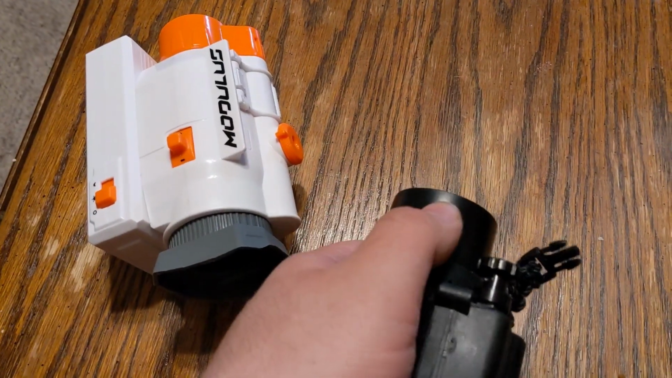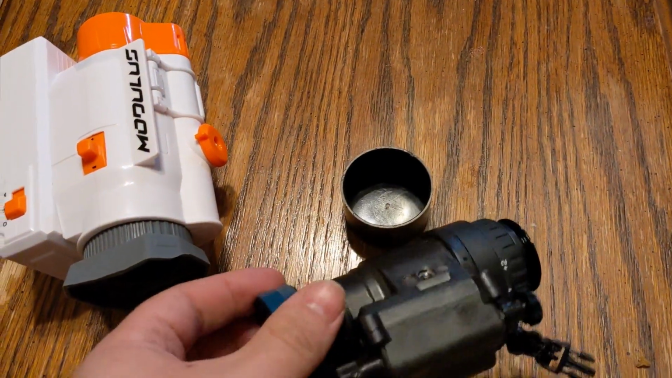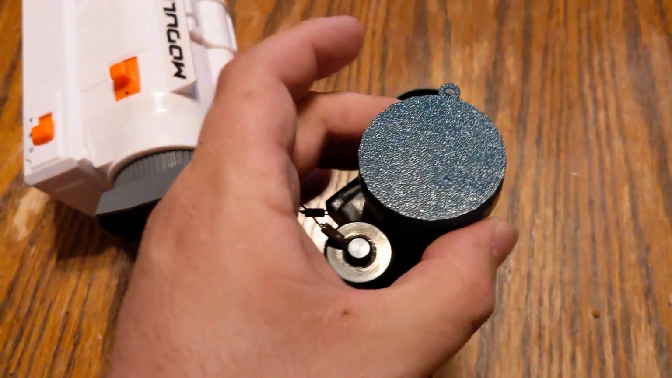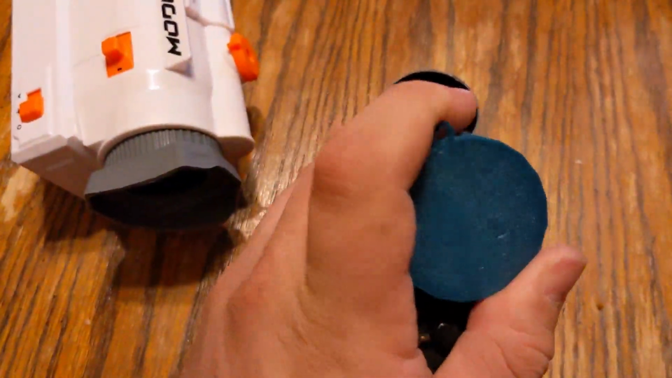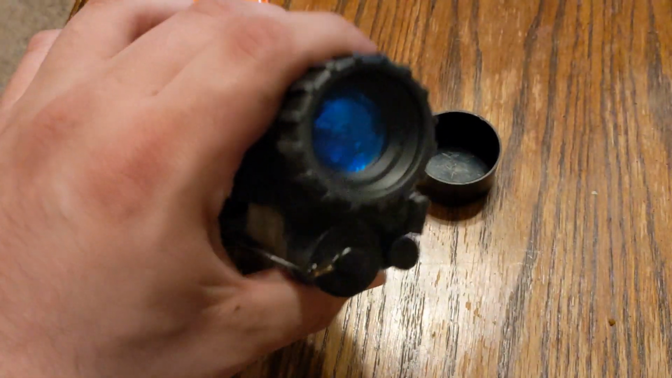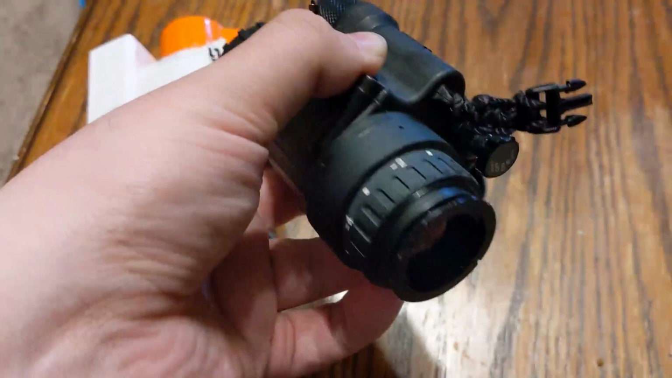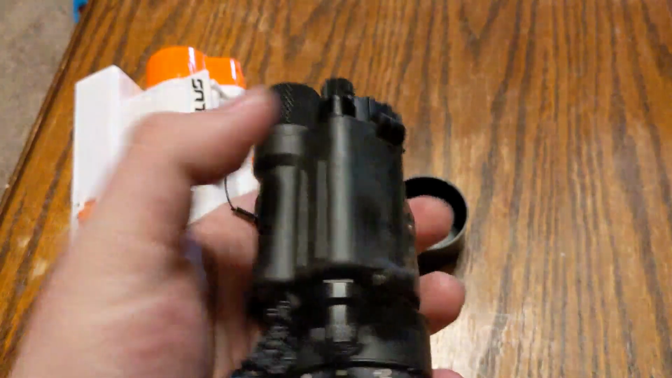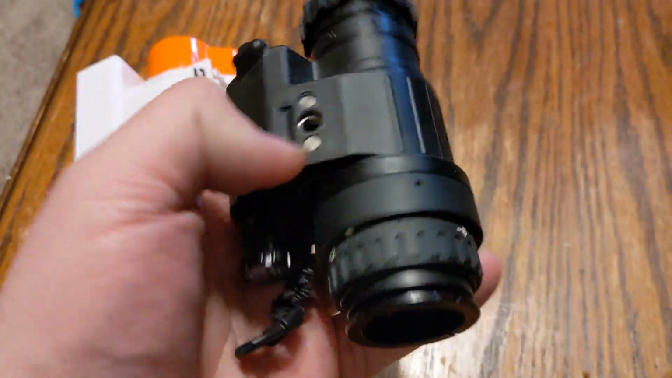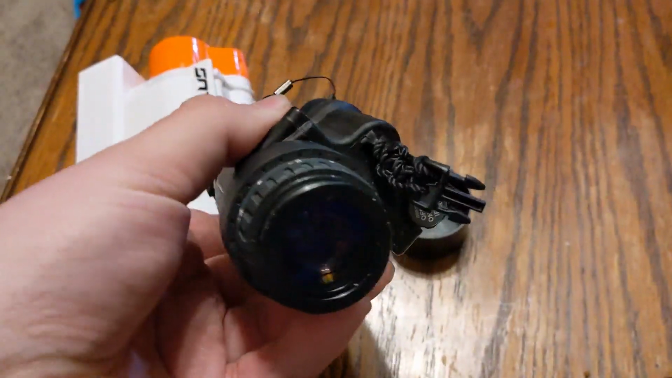And I have some protectors on there right now. This is actually a cover for the sacrificial lens, because I never take that sacrificial lens off the PVS 14 because I am a broke boy and I cannot afford to mess with this. But this is our PVS 14.